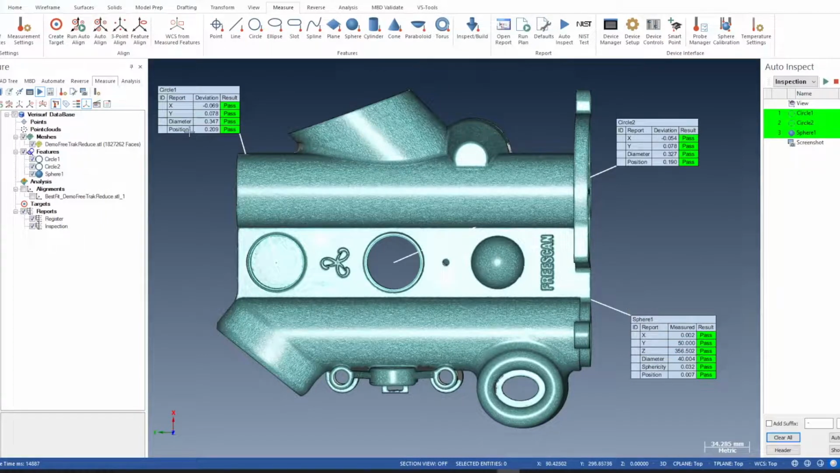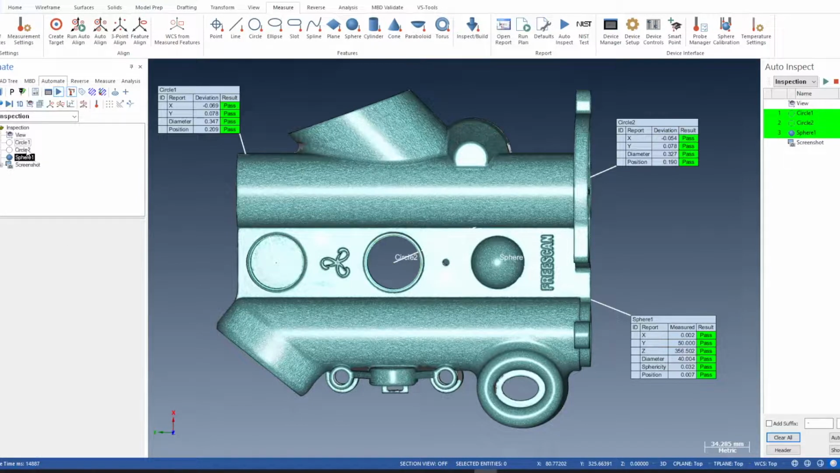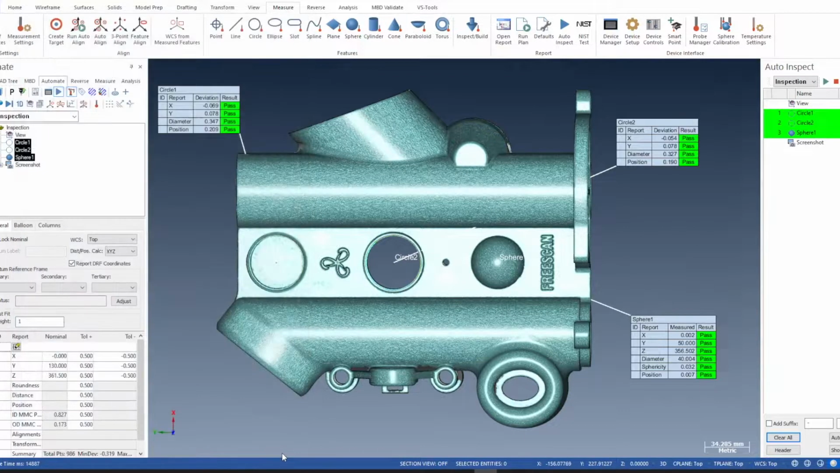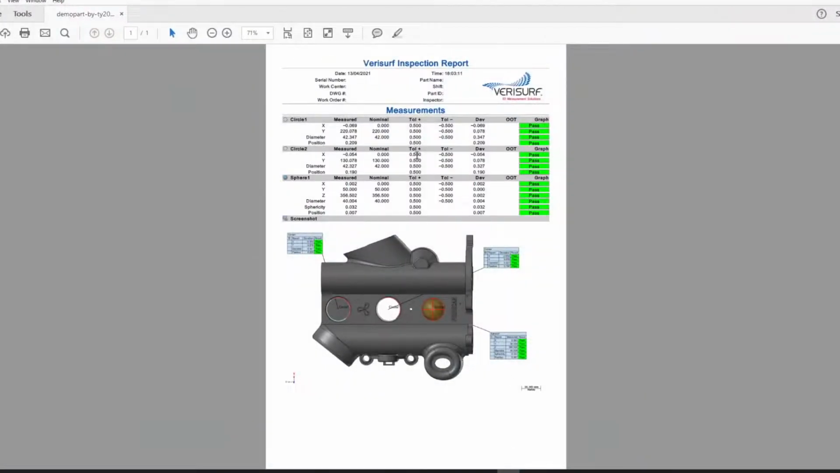So it's created there the measured features from the mesh using these nominal values here with the settings that we applied. If we go right mouse again, we told it to look 0.5 millimeter above and below the nominal feature zone, and radially 0.5 millimeter inside and outside. So there we are. We can show report. Here's the report, so you get the text information and the screenshot.